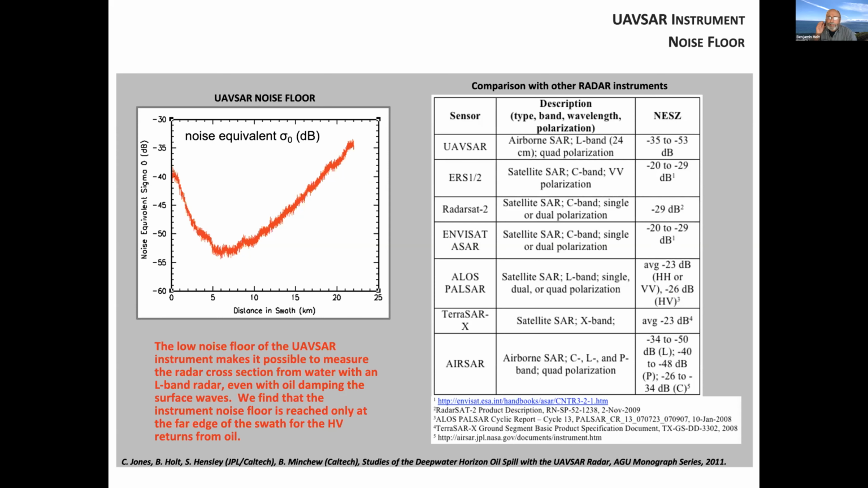We need to update this table because it's a little out of date. But basically, you can see UAVSAR has a range from 35 to 53 dB, and all the satellites listed there, including the present one, Sentinel-1, all have a much higher noise floor. So UAVSAR is able to see this darker zone of lower backscatter, yet provide quantitative information within this lower radar zone, let's call it.